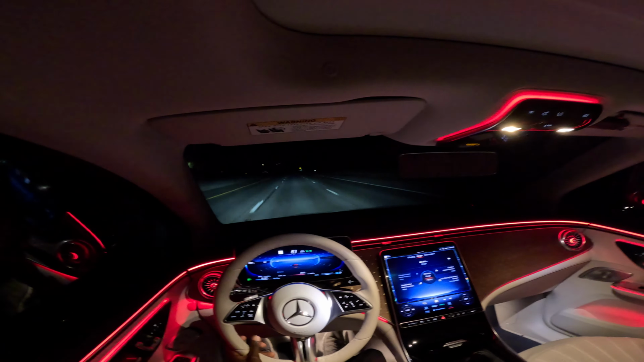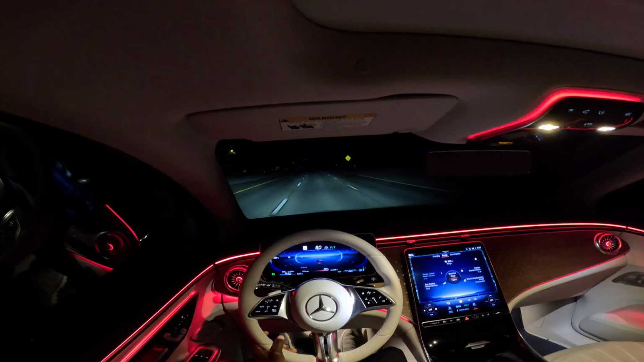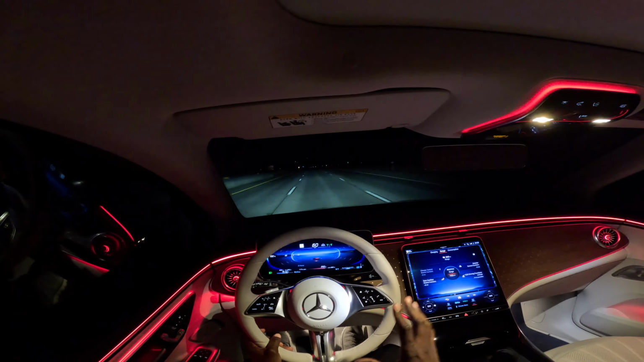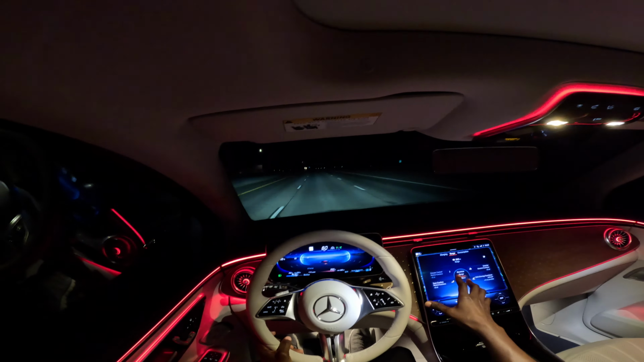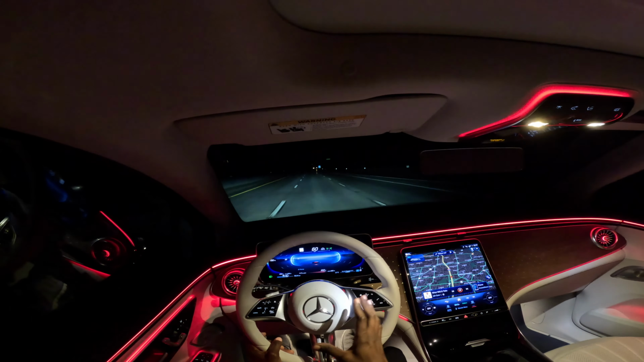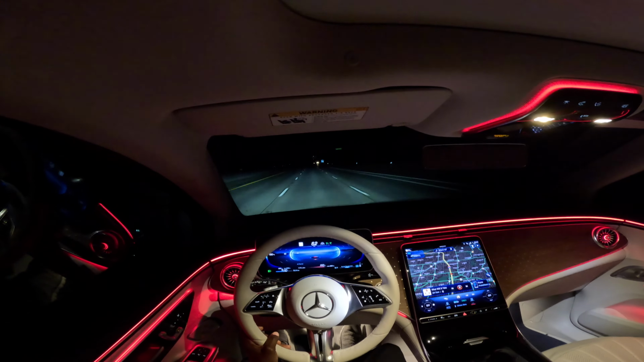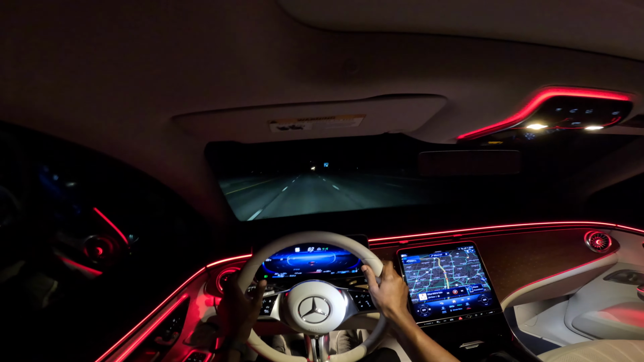As you can see, let me add some light so we can really experience how this car looks here. It has a very elegant interior with this touch screen display right here, MBUX second generation, and an all-new steering wheel on these EVs with the aluminum trim and all the right bells and whistles.